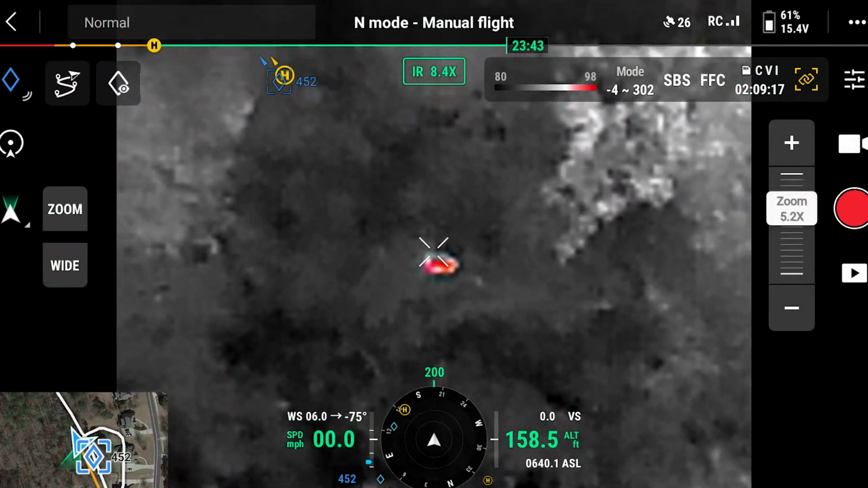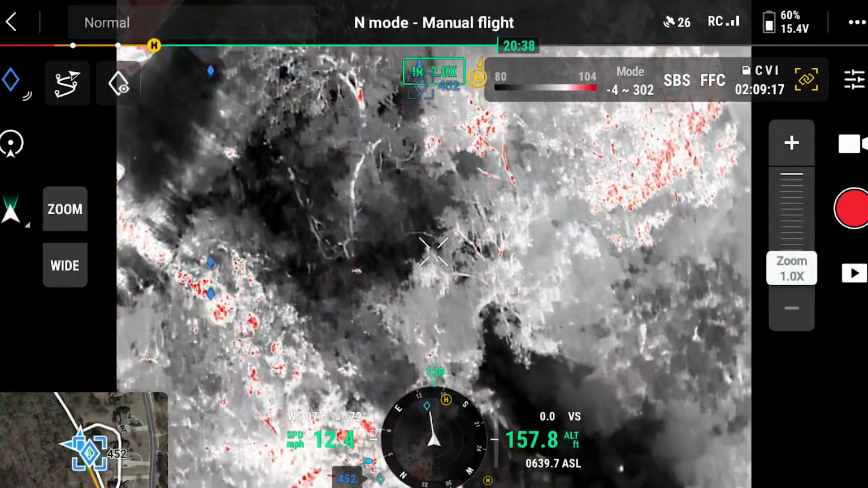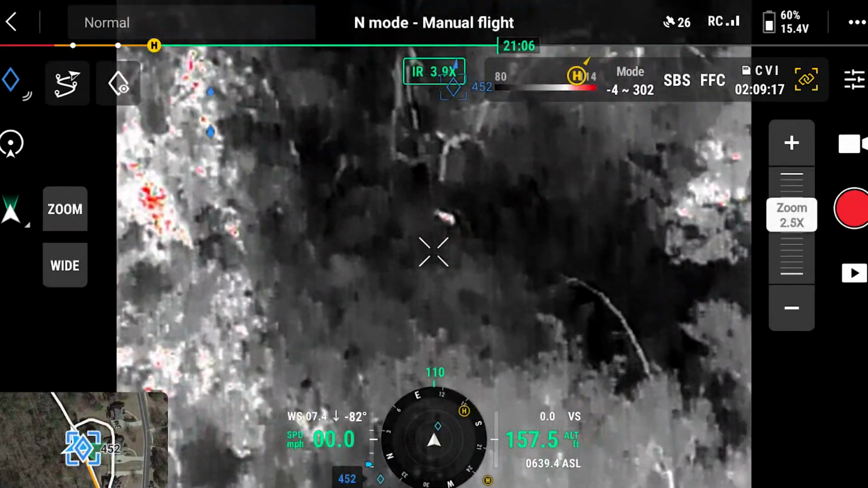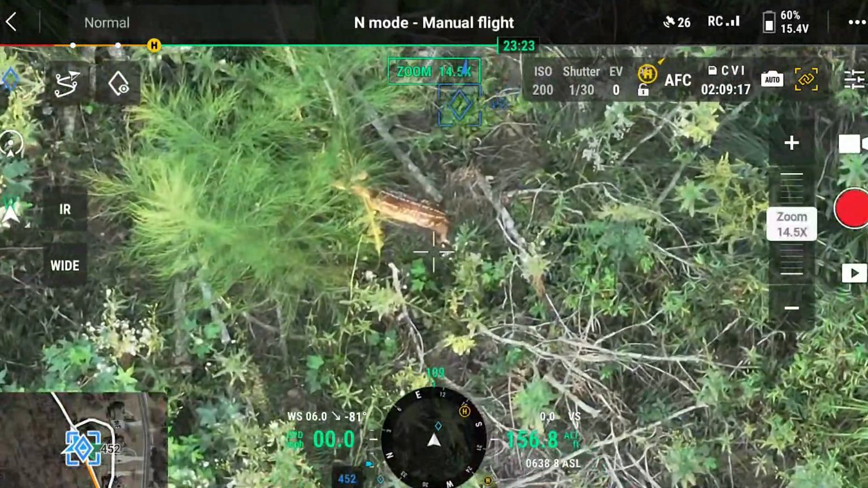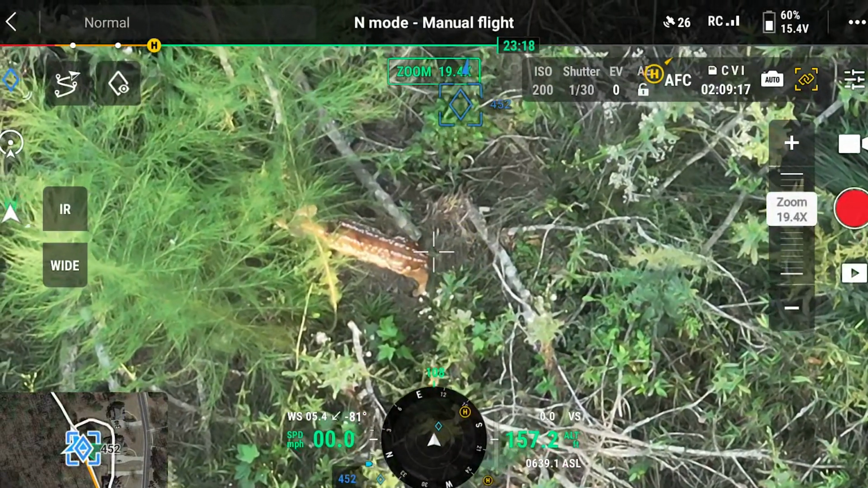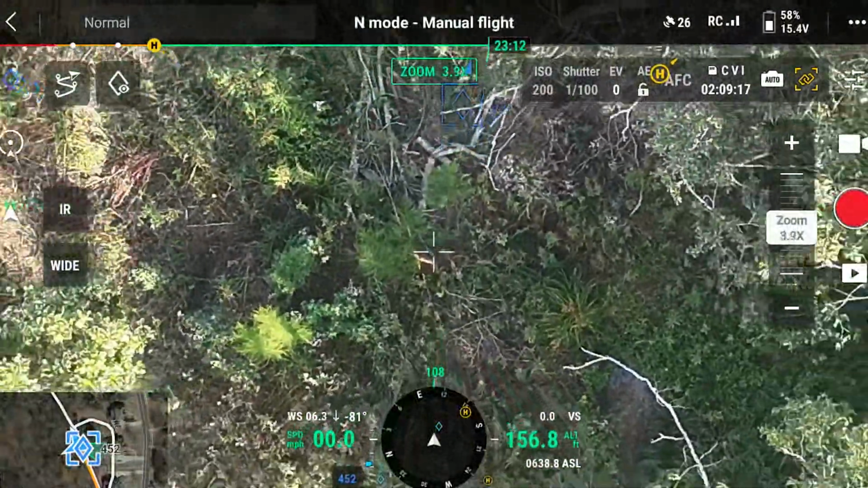That shows you we could obviously find this dog. This dog appears to be maybe 50 pounds. There's another one. Wow. That's pretty cool. He needs to be laying down. What's he doing? That's super cool.